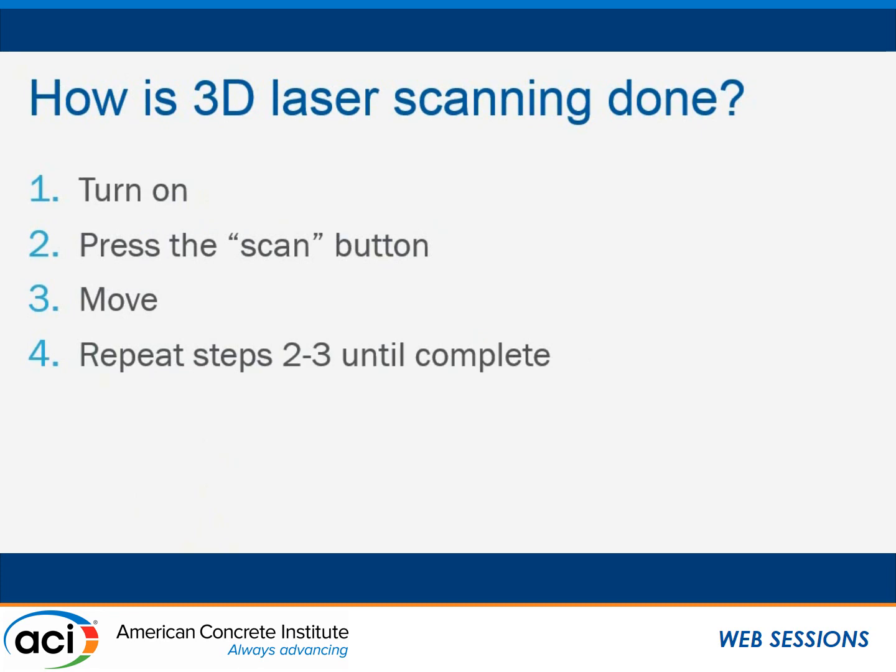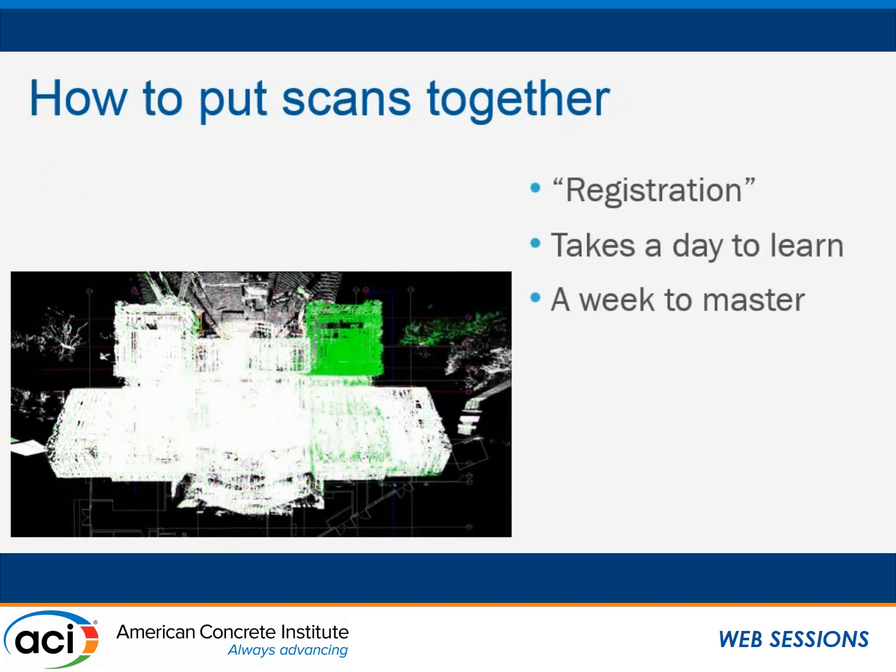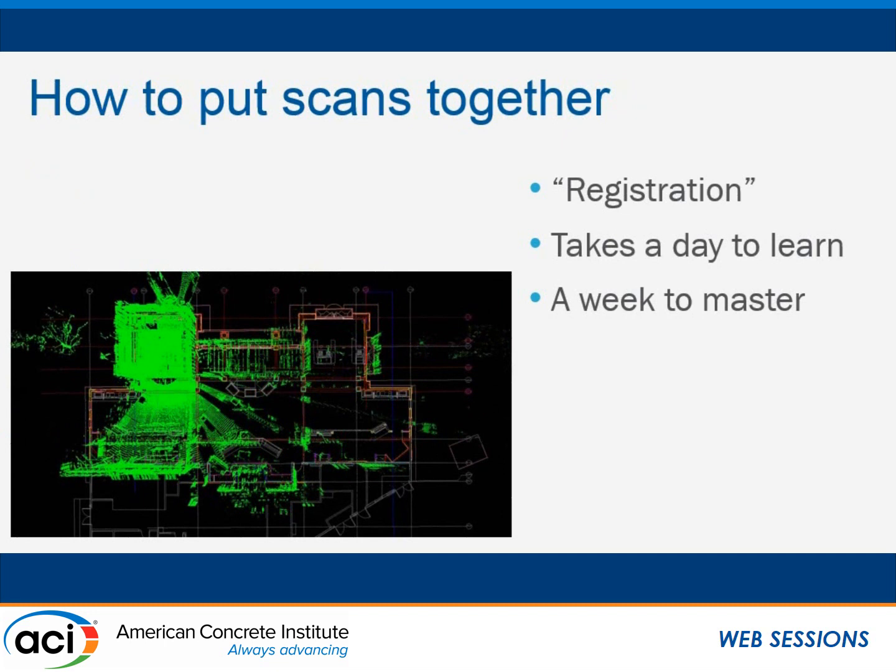What people typically do when you start a scan is this: a scanner can only see from the perspective of where it's currently taking its scan. It does a 360, but if there's a column in the way, or people in the way, or a wall and you want to capture the other side of it, you'll have to move it into multiple locations.